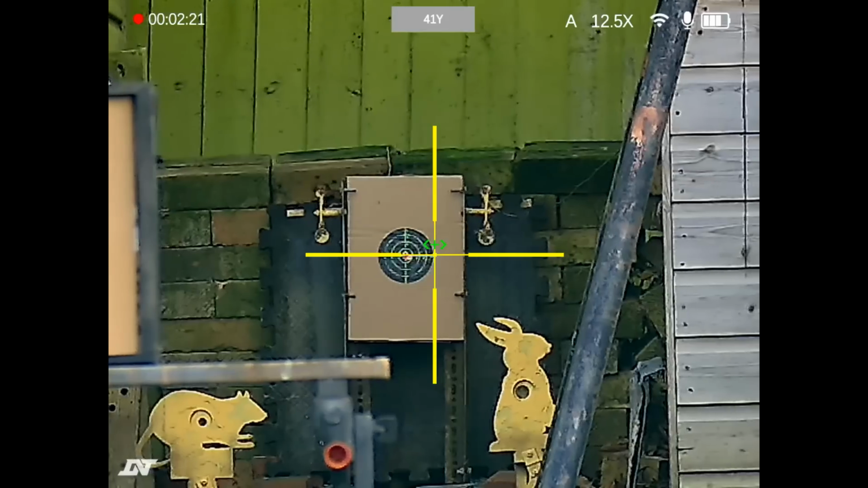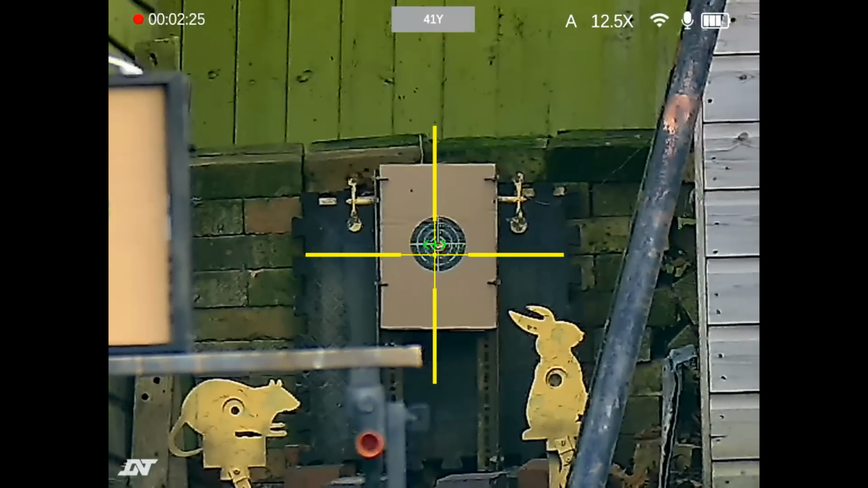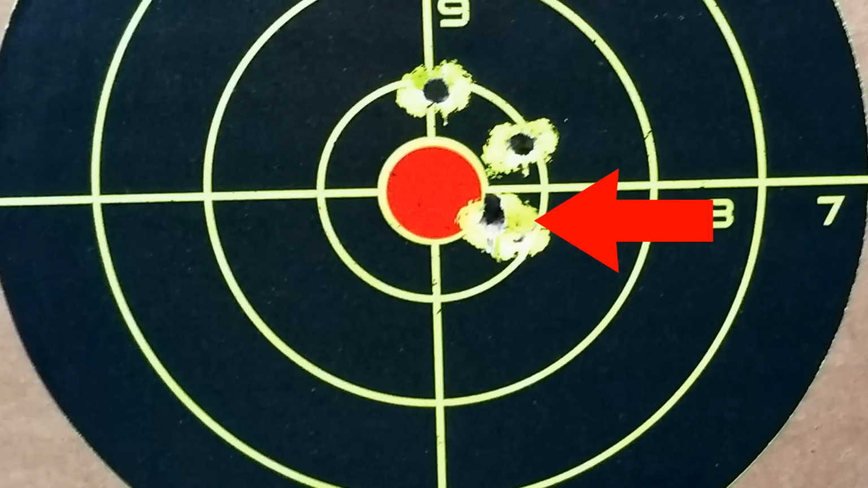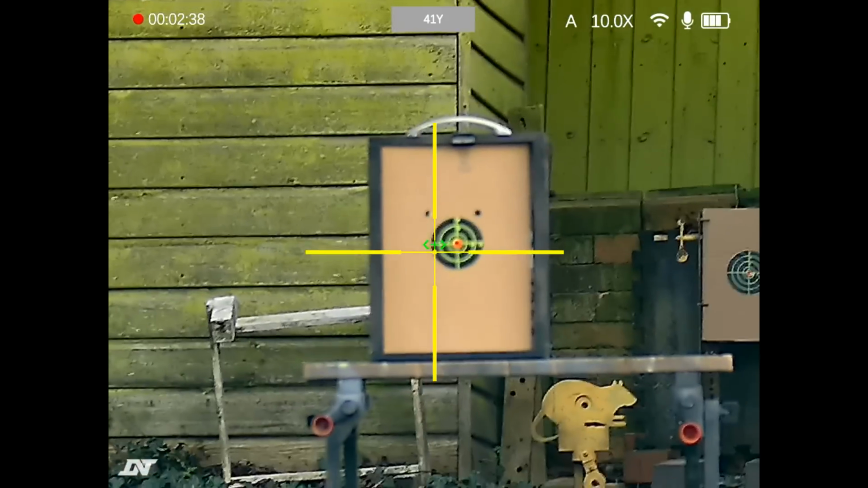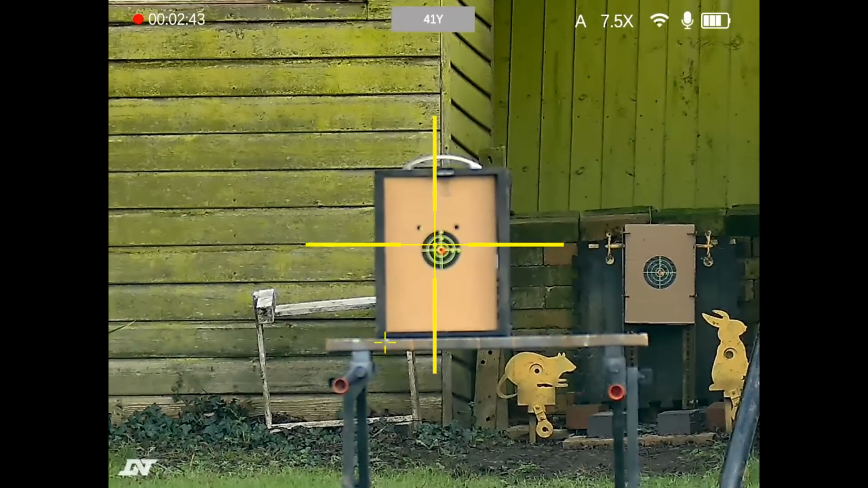Oh, it was right. Look, there you can see. If I zoom in a bit more, it's hit near enough in exactly the same place, just slightly to the right. Okay, so we've come back to our 25-yard target then, and I hit the rangefinder again.